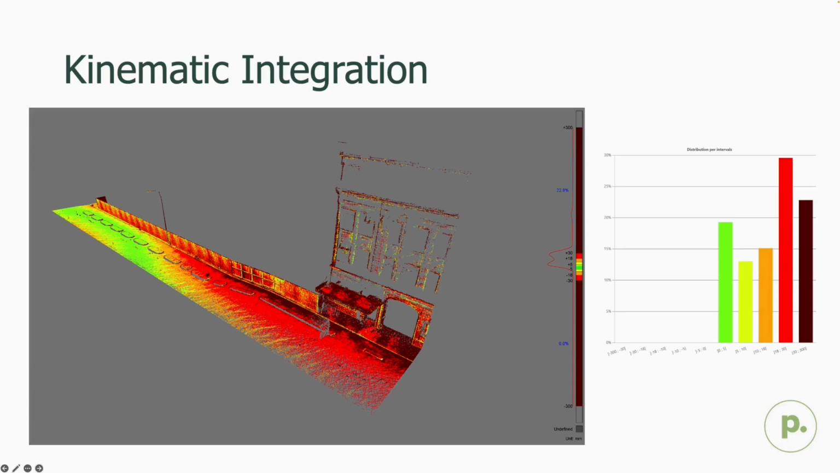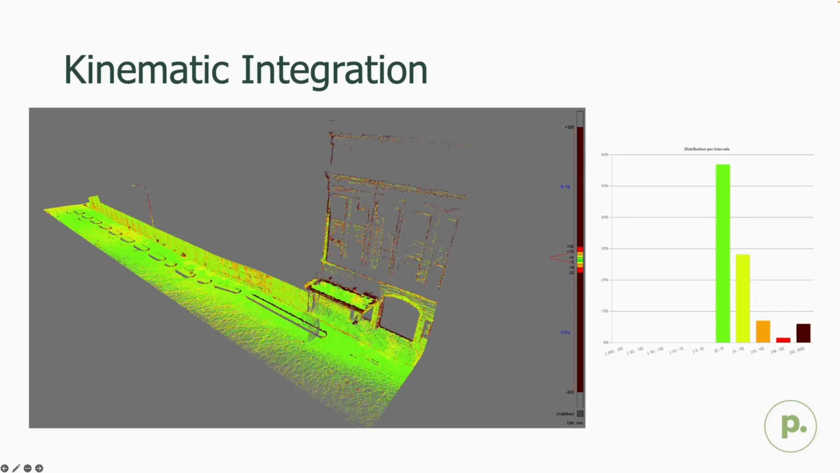But once we applied the revised registration method, we found significant improvements. So we could go from what you see on screen to this. So the bulk of the data here matches up within 5 millimeters of the mobile scanning data. So this satisfied what we wanted to use this kinematic output for.